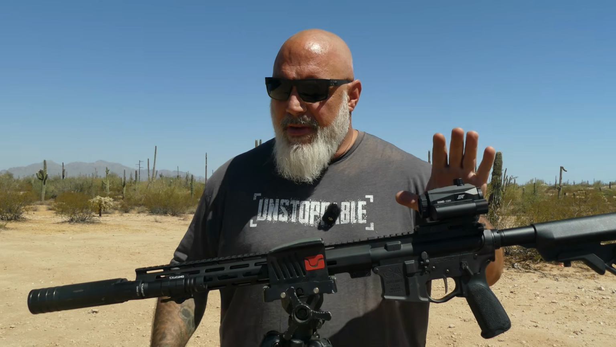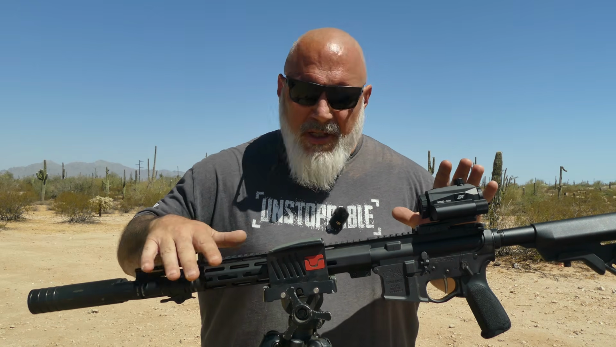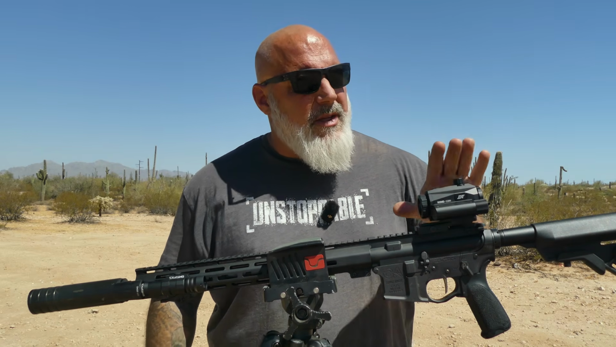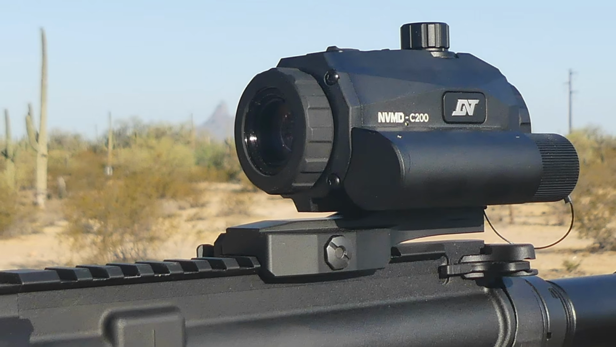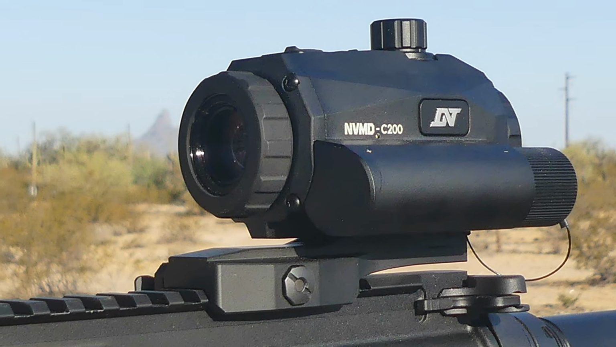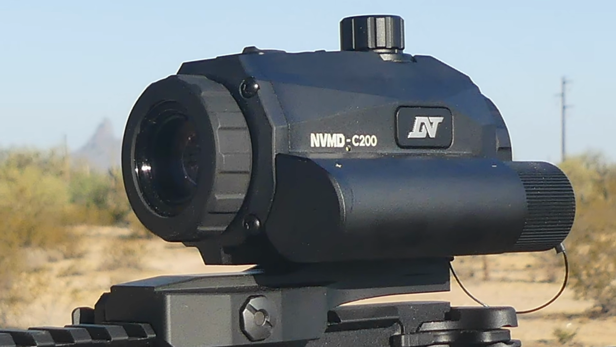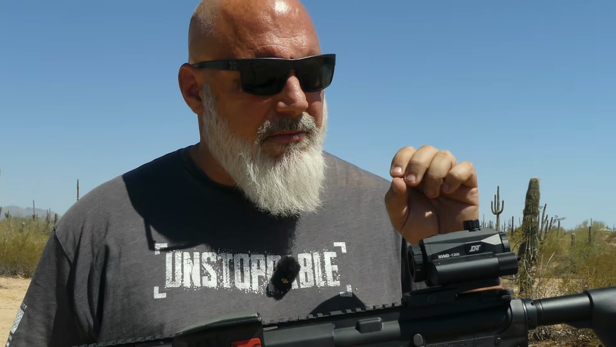Today we have sort of a combo pack here for you. We're going to talk about this a little bit. We're going to talk about this a lot. This is the C200, a micro compact digital night vision setup from DNT Optics. This thing has more features than I know what to do with. So let's get into it.